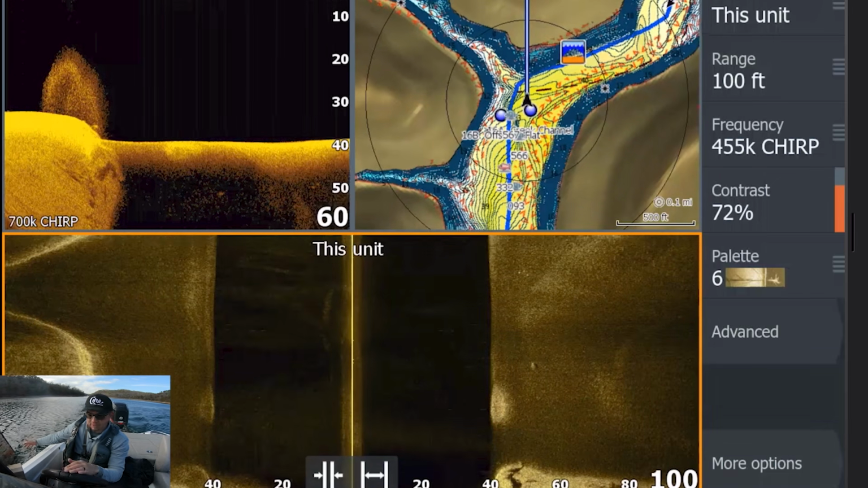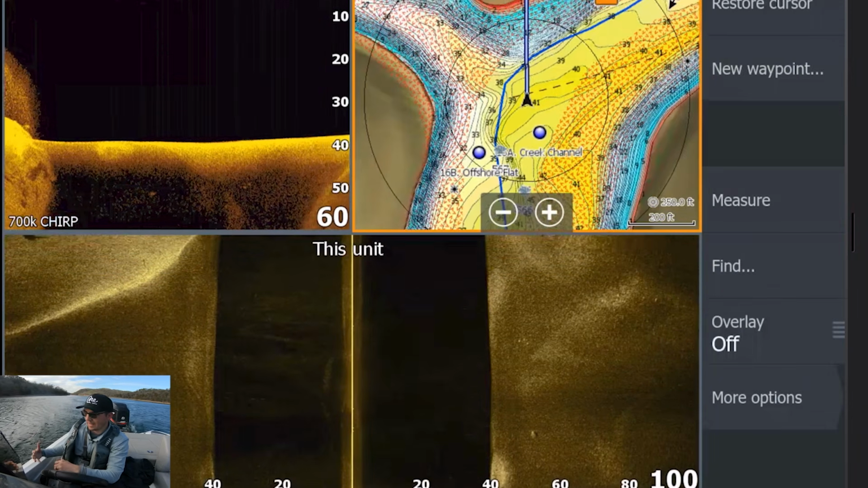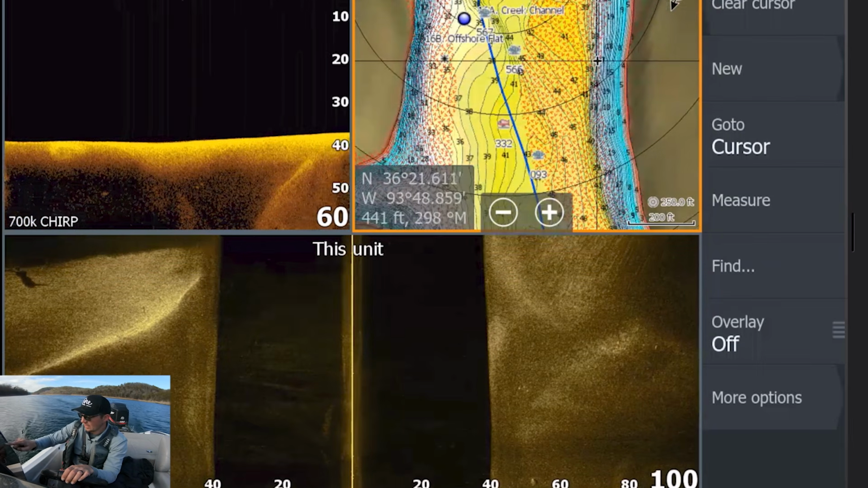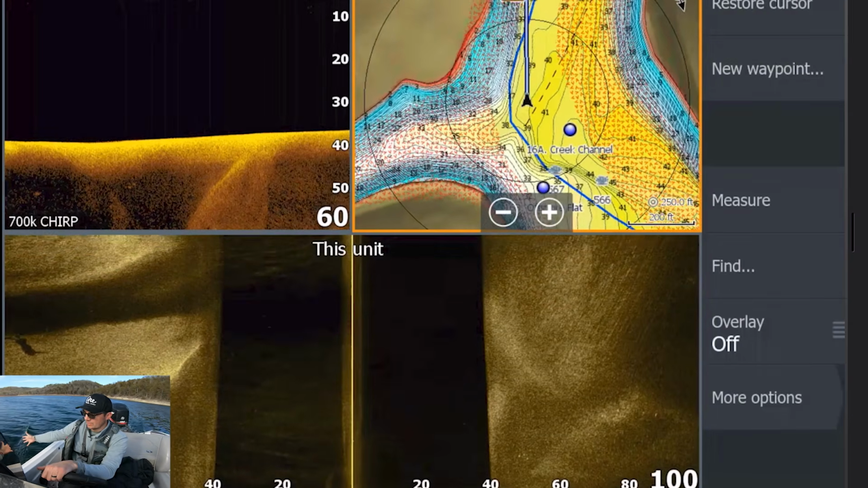They're kind of up on that flat, and as we can see, I marked this as an offshore flat, and that offshore flat is a lot of times where the bass and fish are going to be on timber and different things. And so it looks like those shad are kind of on the edge of that flat, on the edge of that channel right there. They're not necessarily out here in the middle of the channel.